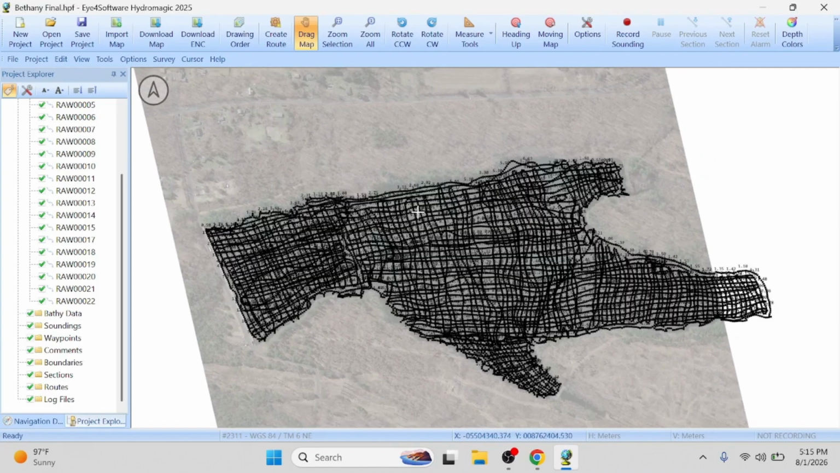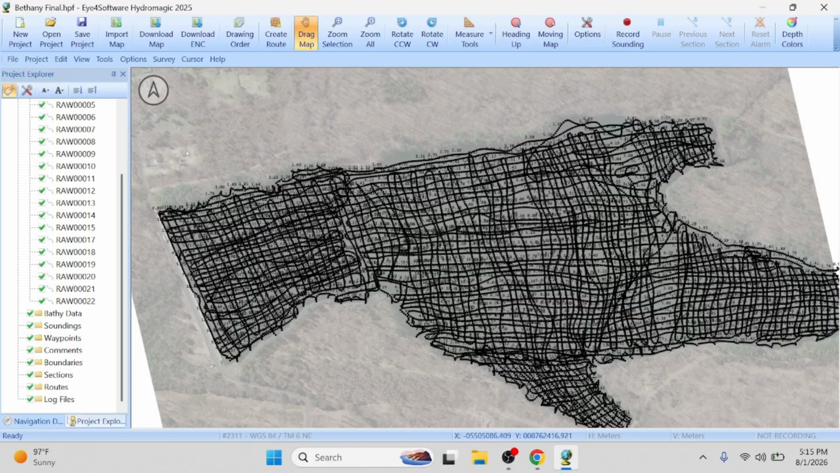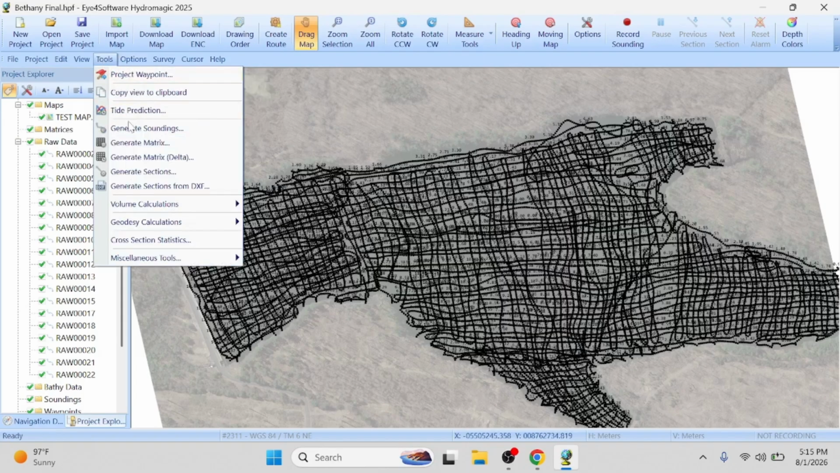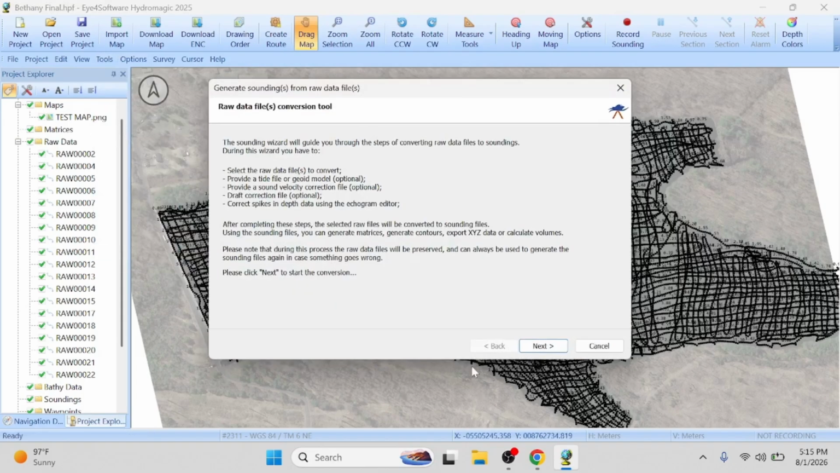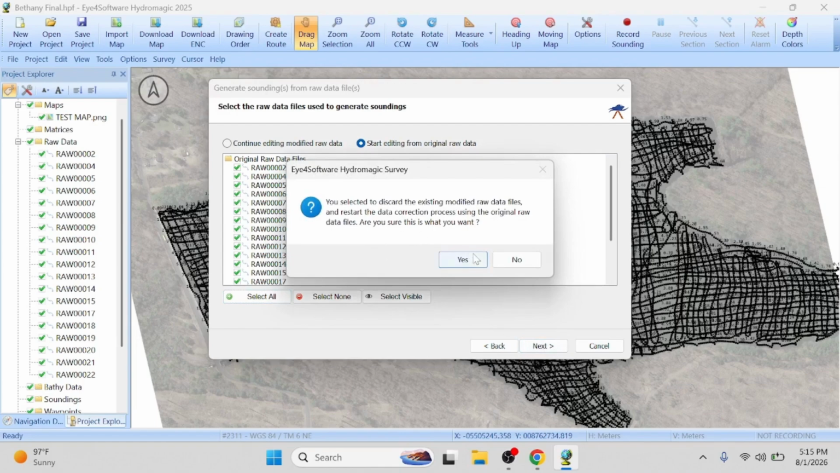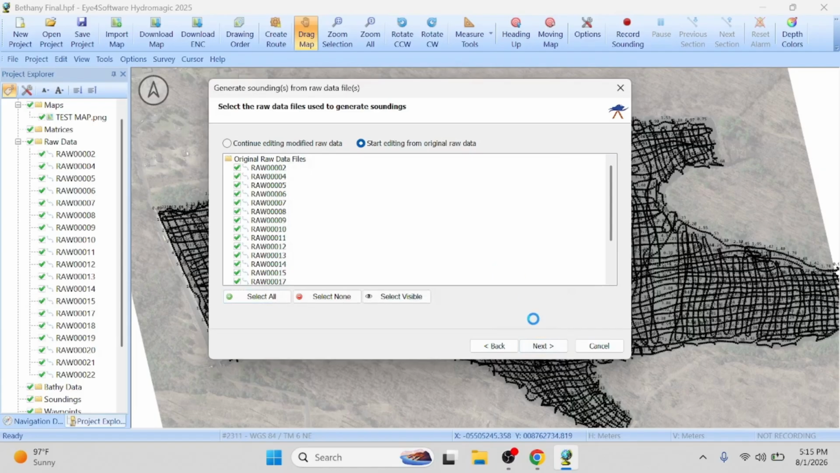Okay, so we have all this raw data. What do we do next? We're going to edit it. So I go up to Tools, Generate Soundings. It says raw data conversion tool. Yes, we're going to do this. I chose all the raw data. I'm going to start editing from the original files. Okay, select all, hit next. Since this was already processed, it's asking me, are you sure you want to redo it? Yes. Okay.